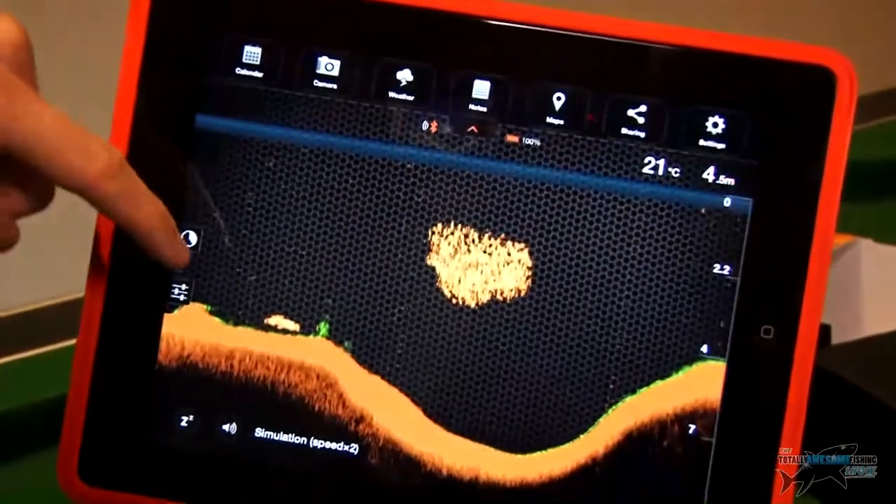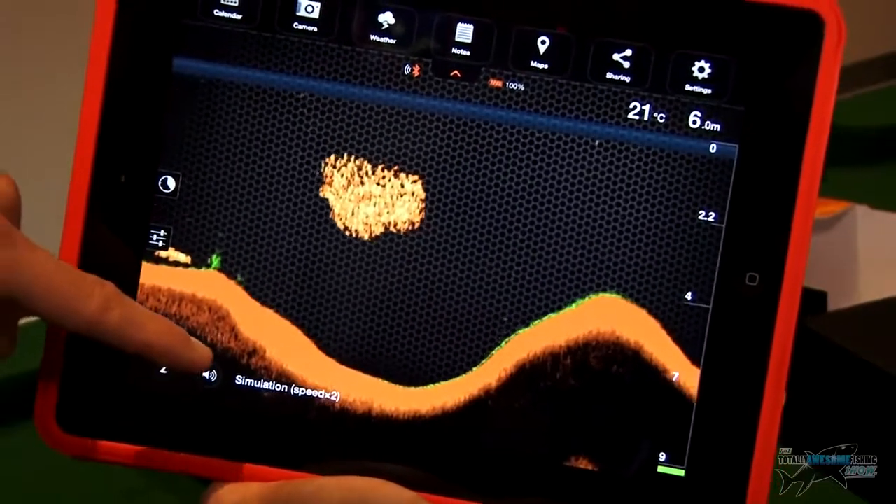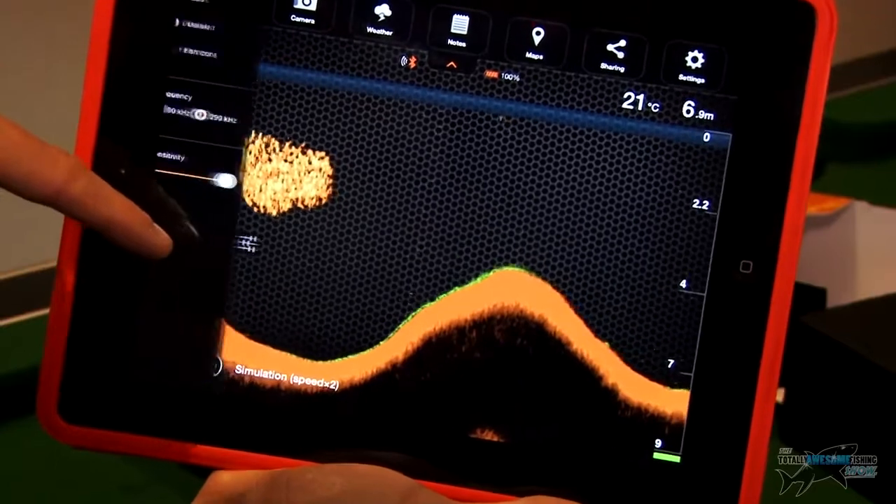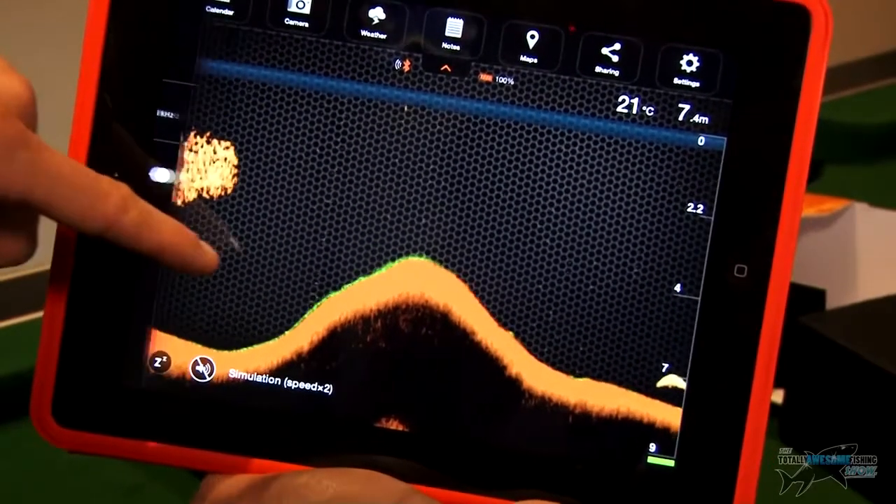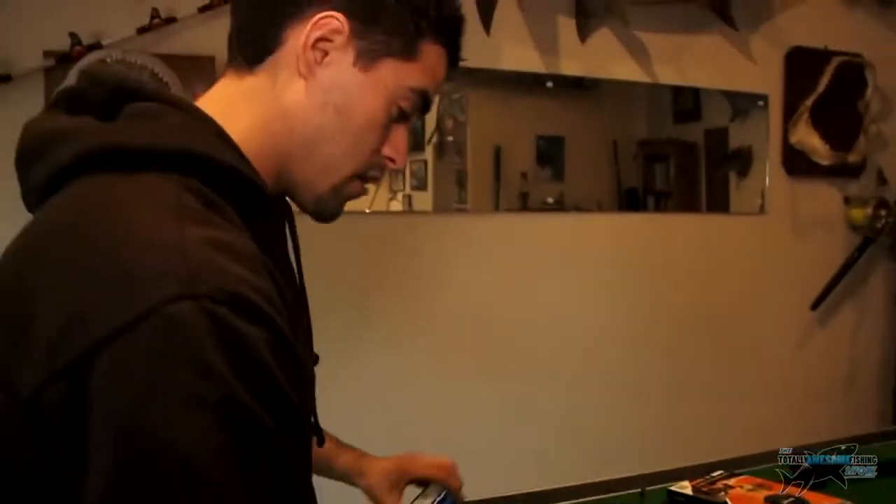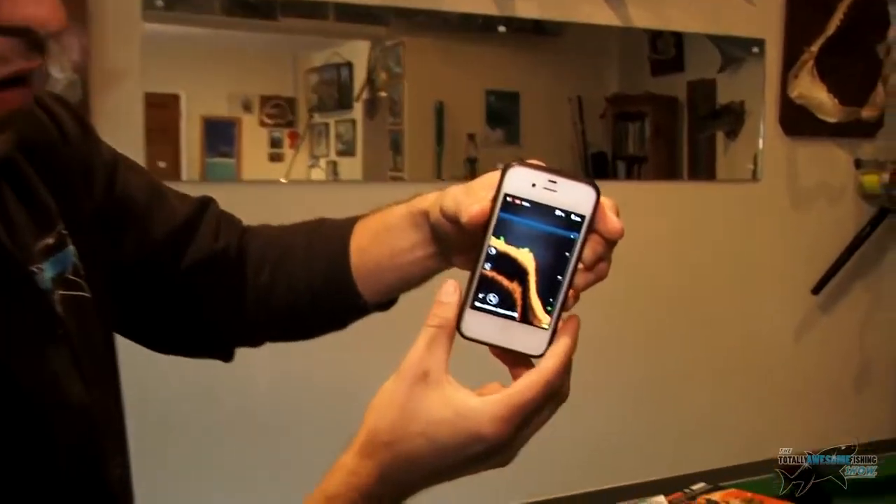And I like the fact that you can have a simulation just to have a go at it and play with the different settings. You can mute it as well if you get sick of that beeping. You can put it on mute, and you can change the sensitivity as well. There's plenty of stuff you can do on it. It's really versatile. The other thing as well, I've got it loaded here on my iPhone, just so you can see what it looks like on the iPhone.